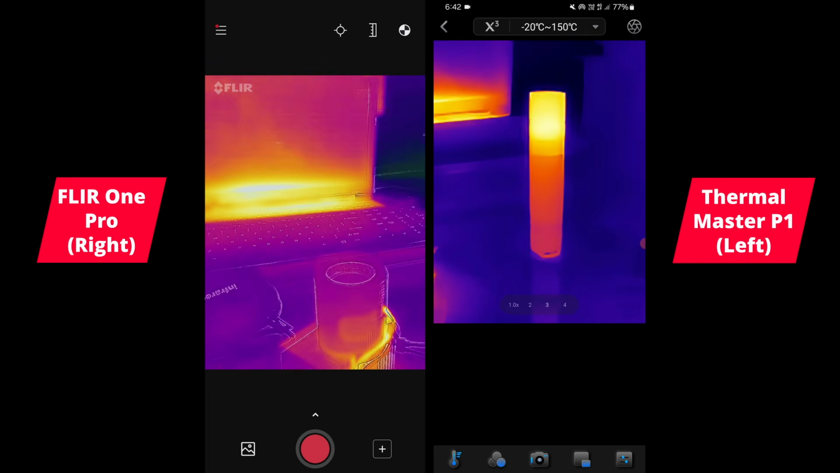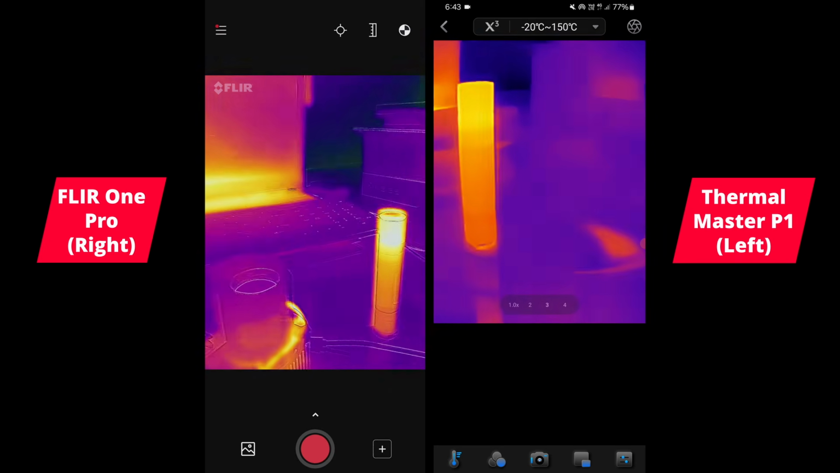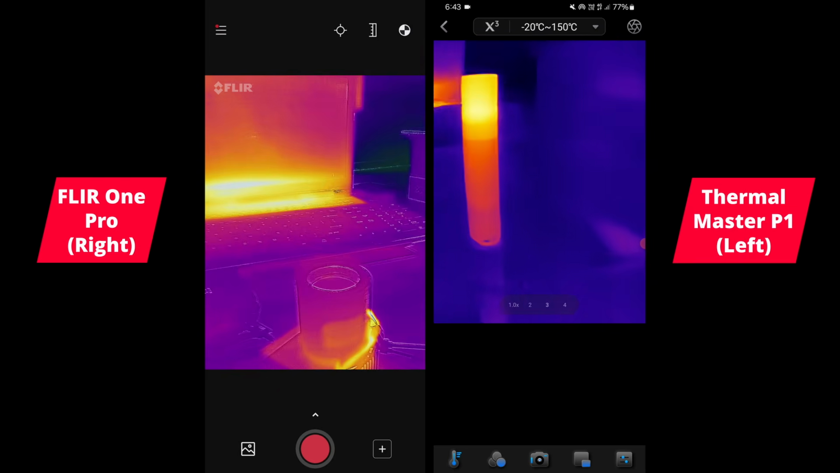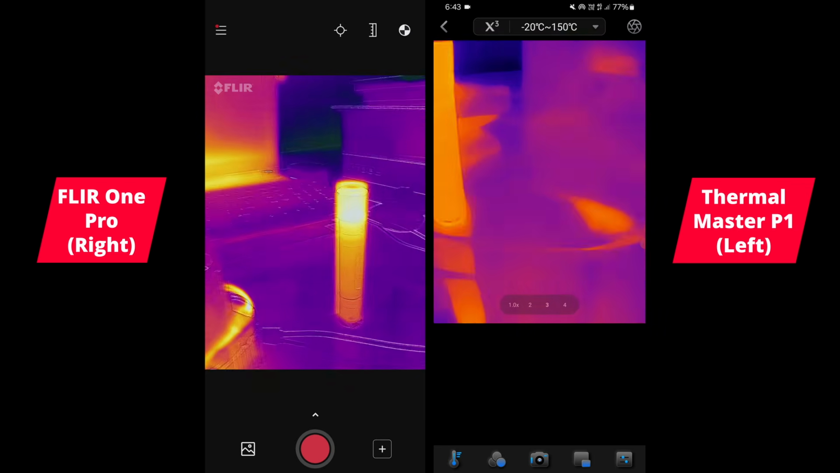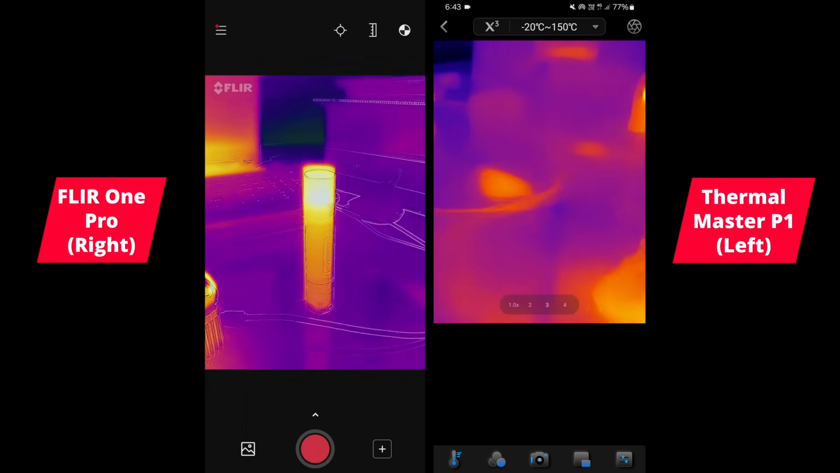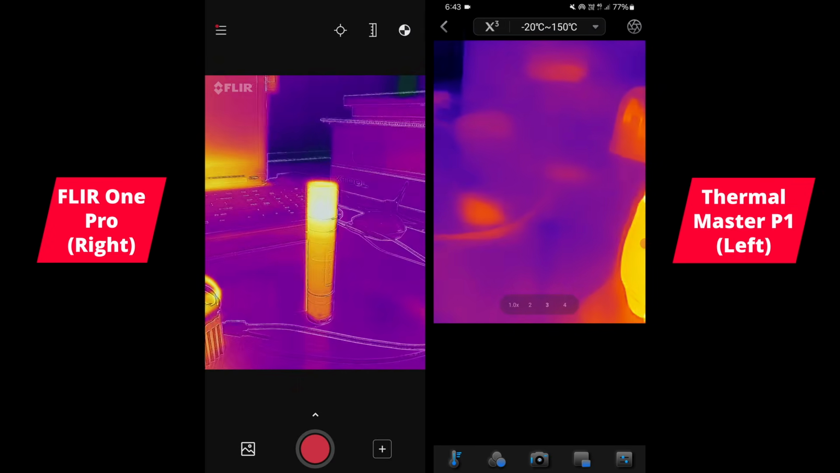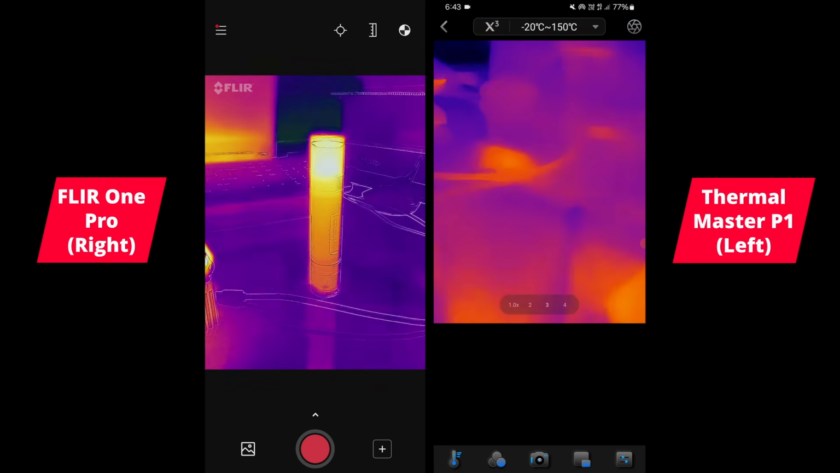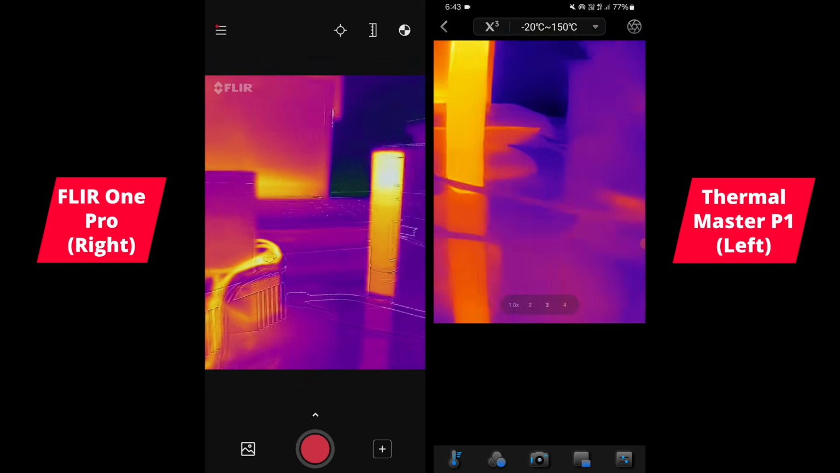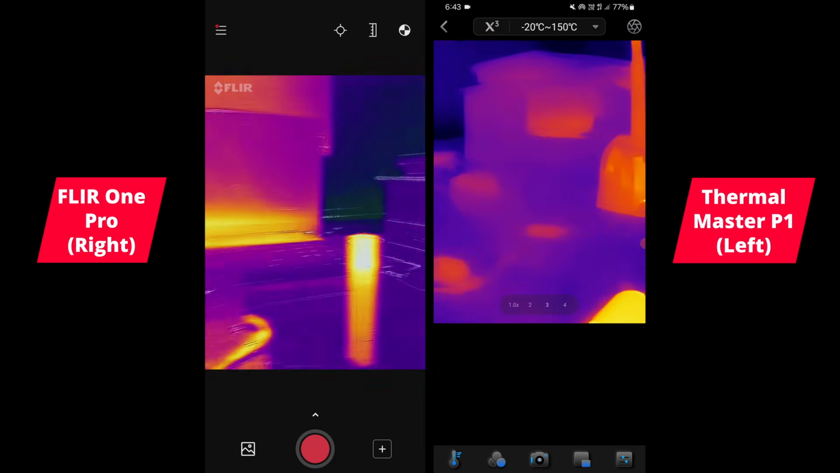But with the Thermal Master, what they're doing is that they are using this upscaling technology to increase the clarity of the image. Plus, it's just a better sensor overall. It's a 40 millikelvin sensor. Just gonna allow you to discern between very small temperature differences better.